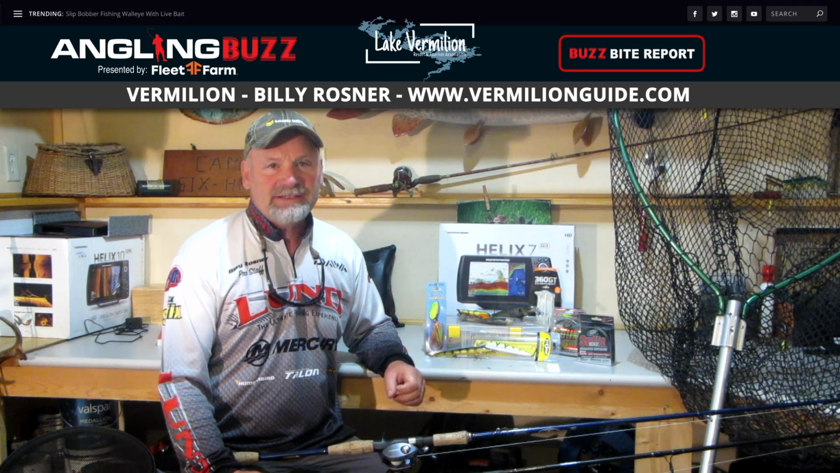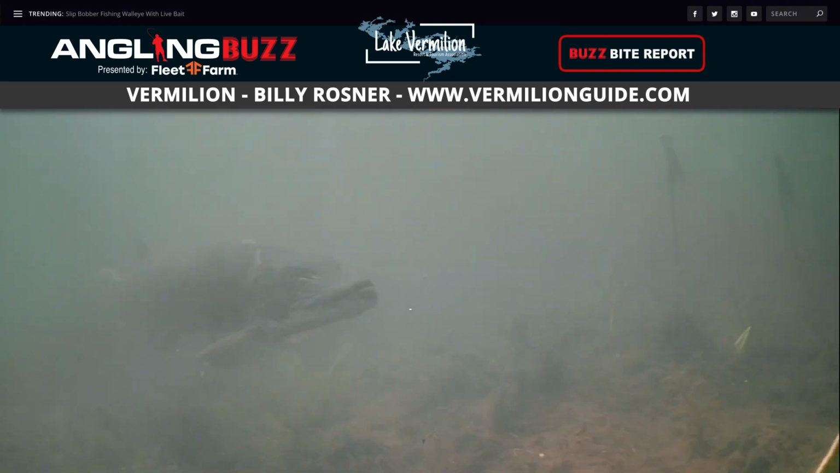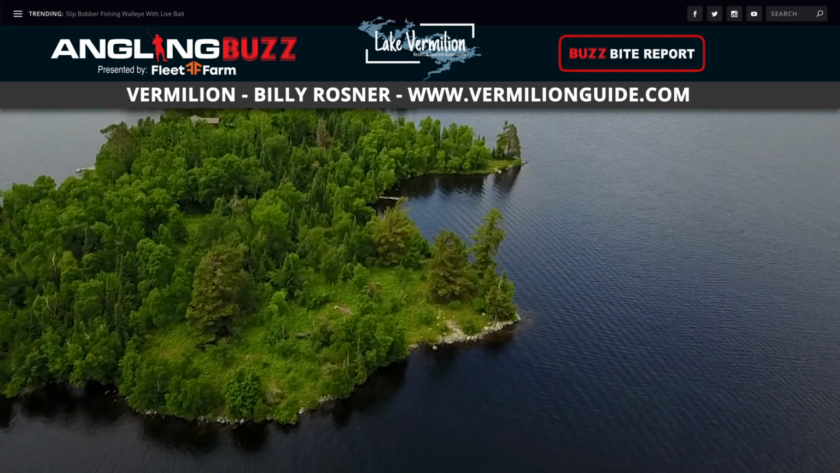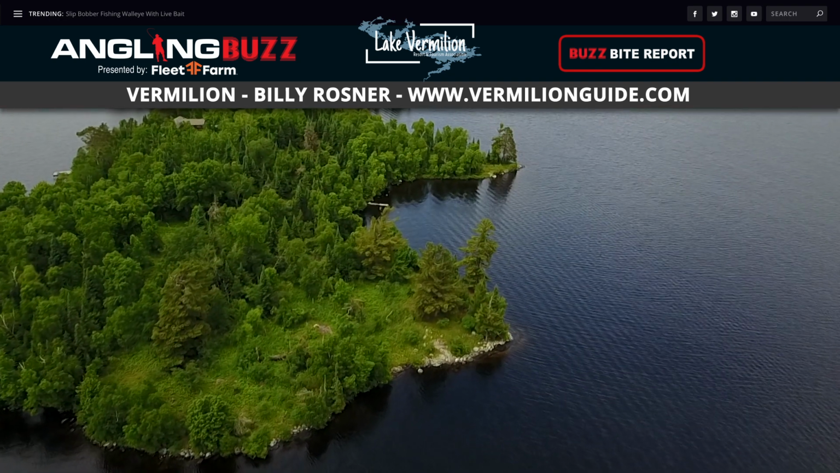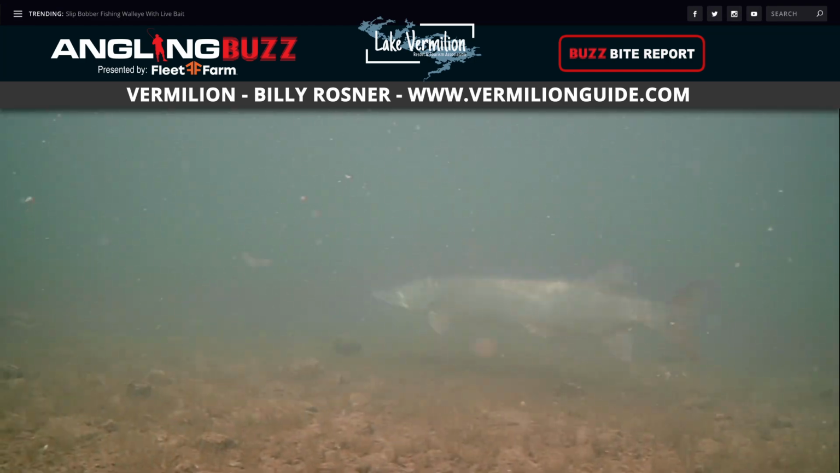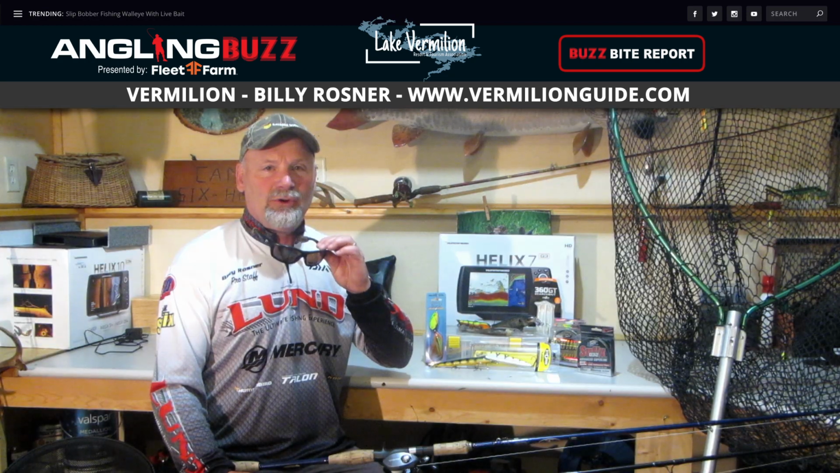Hey, it's just about muskie time up here in Lake Vermilion. Fish are post-spawn. They're back in these shallow bays. I like going in there in the afternoons when that water temperature peaks. You know, it rises 2 to 8 degrees some days, and that really turns these fish on. Actually, in the right conditions, you can sight fish them. Just make sure you have a good pair of polarized glasses.